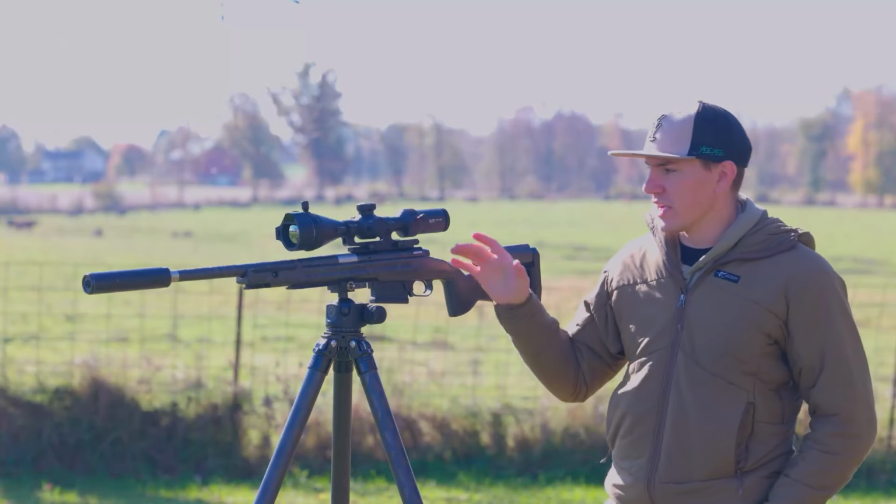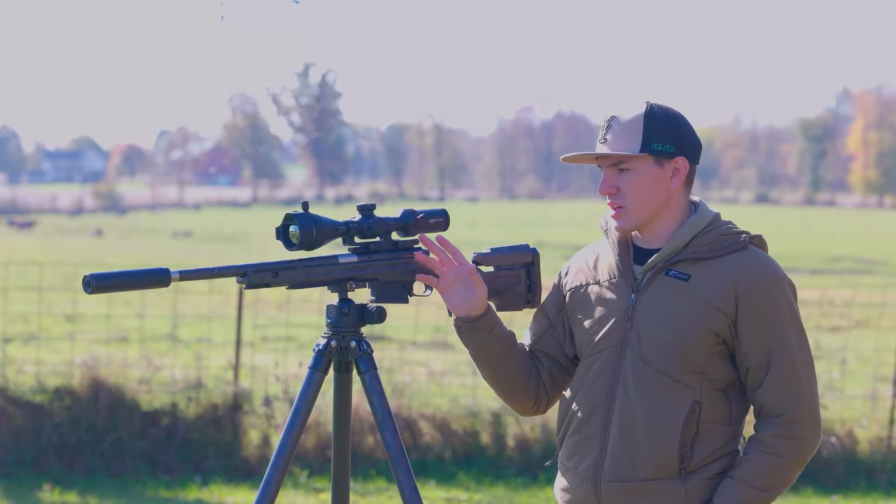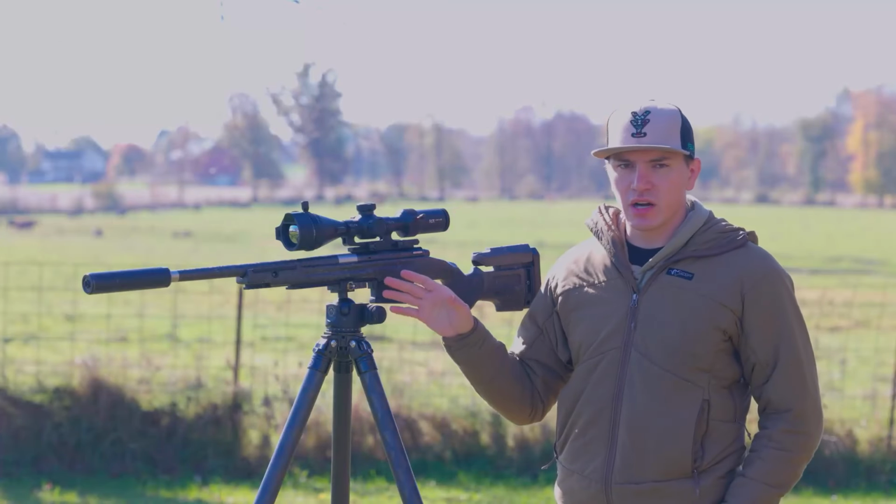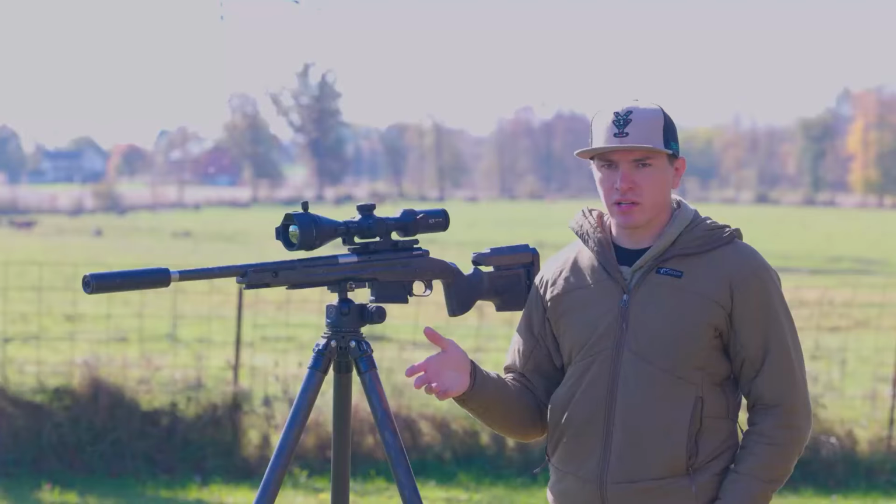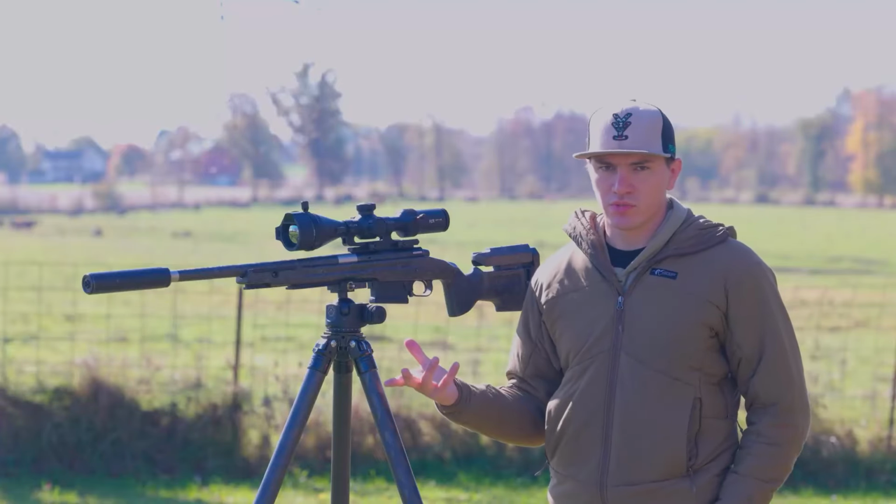So besides the physical layout of the scope, we're going to jump into some of the internals on it, but at the end of the video, I will give you guys my thoughts and my experience with the scope. I've been using it, running and killing some coyotes with it, and most importantly, the price.